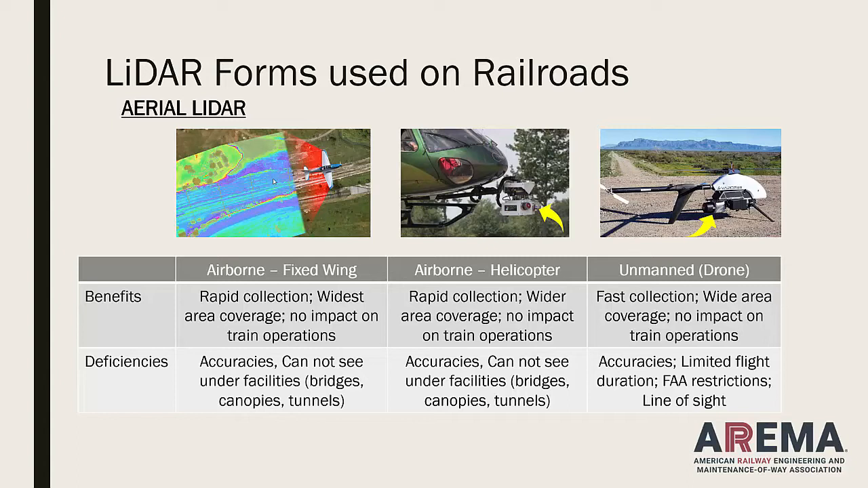The third option is the unmanned drone option, where these small UAS are actually carrying up to 55 pounds total weight, and they can fit a LiDAR sensor underneath them. Again, wide area coverage, not as wide as the other two because the altitude is going to be lower. But again, no impact on the train operation for this type of device to work a piece of railroad. I'll show you an example of that later on.